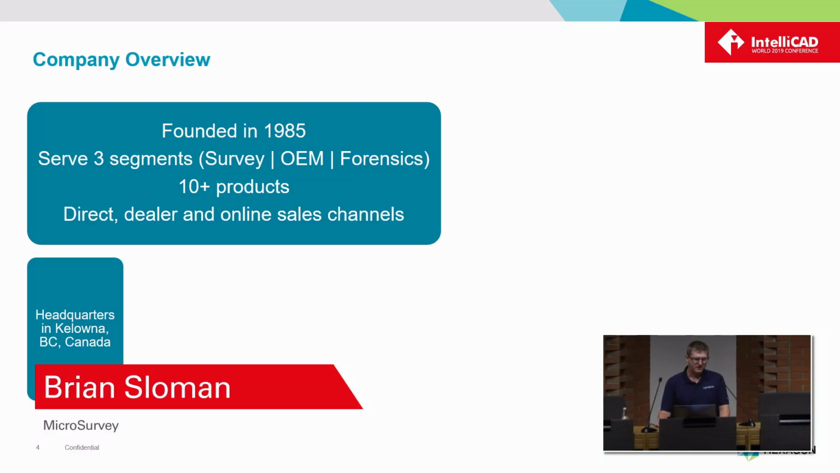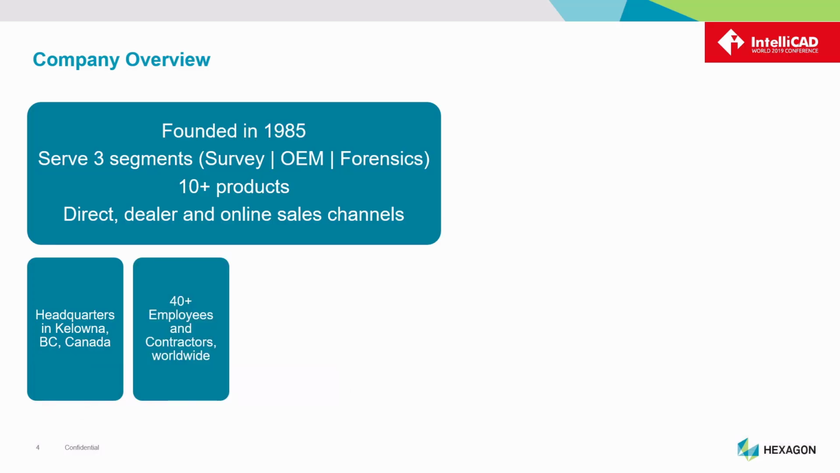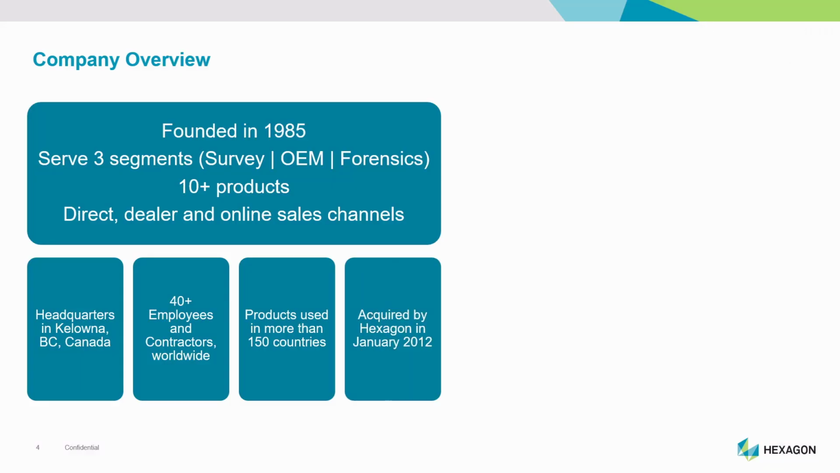We're based in Kelowna, BC, Canada, which I'll show you a map in a second. We have about 40 employees and contractors all over the world. Most of us are in Kelowna, but we have people in Mexico, in Europe, Russia, of course, and elsewhere. Our products are used all over the world. They've been translated into several different languages. And back in 2012, we were acquired by a company called Hexagon.